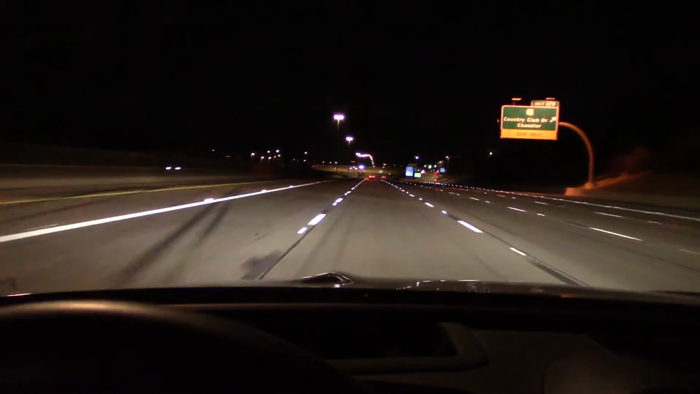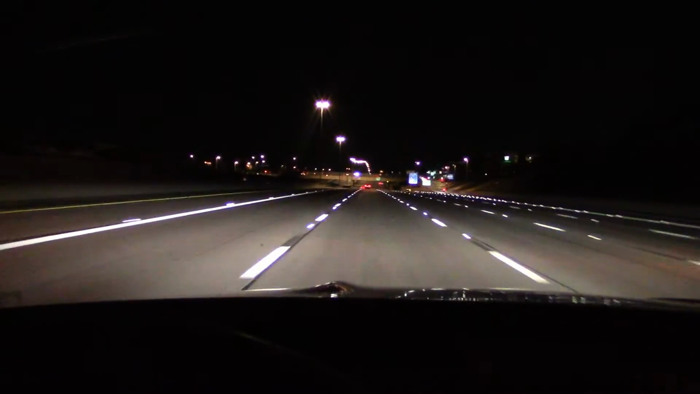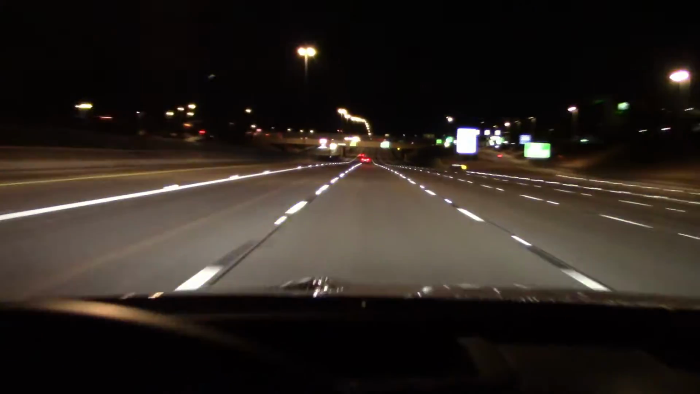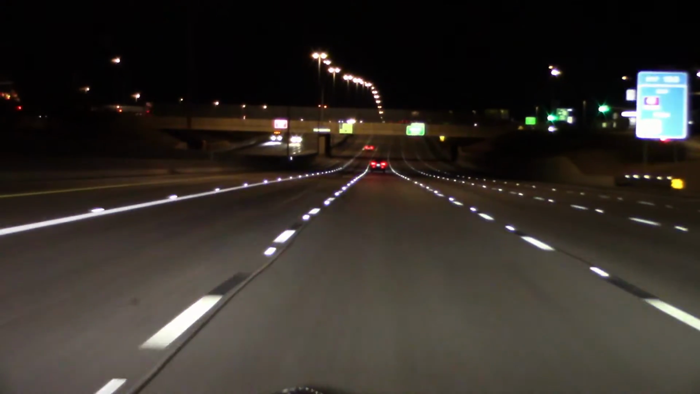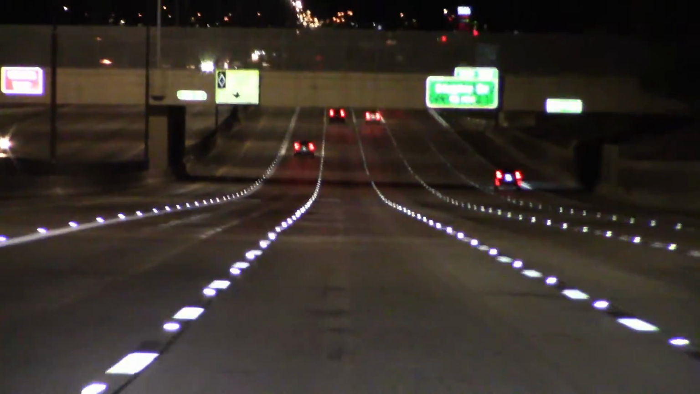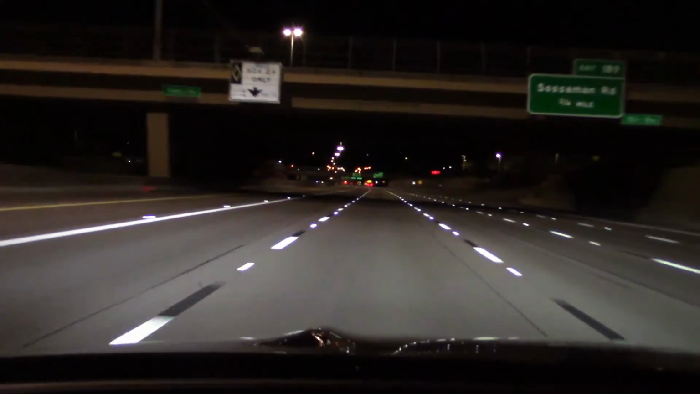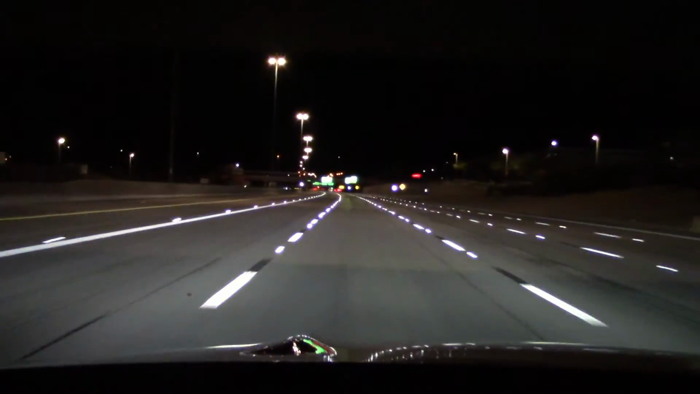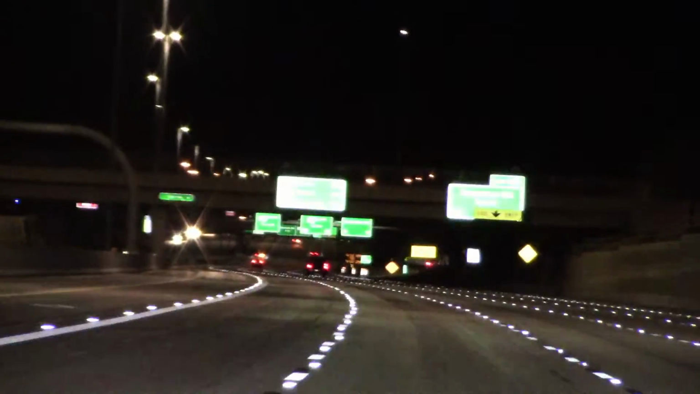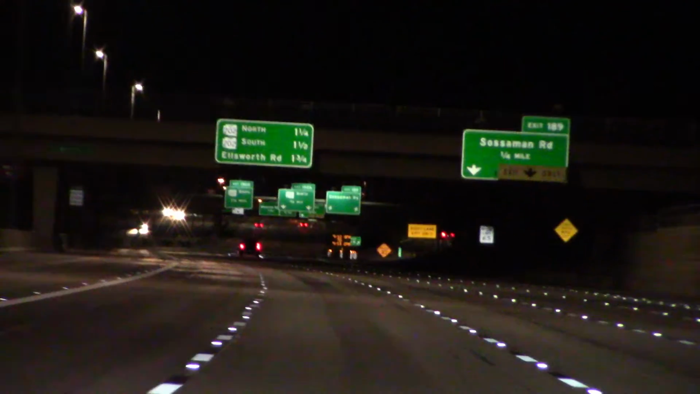So let's light up some signs on the freeway. Low beam, high beam, low beam, high beam. Reaching out. And let's light up one more batch. There we go. High beam, low beam, reaching out just fine.